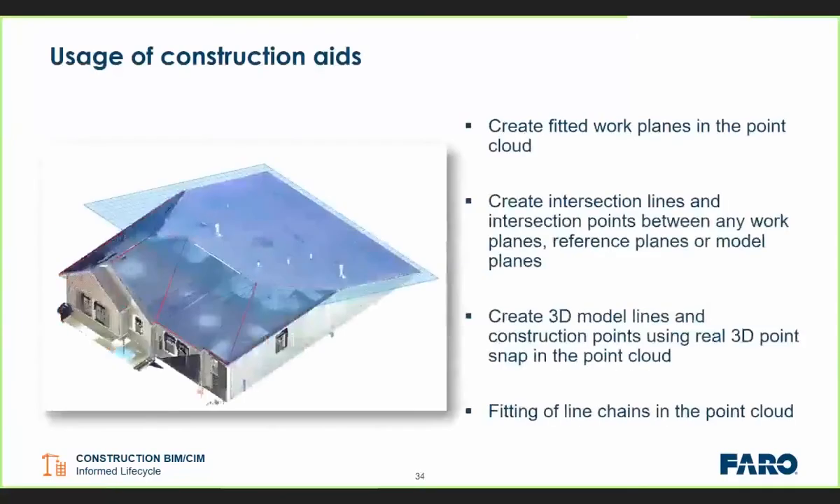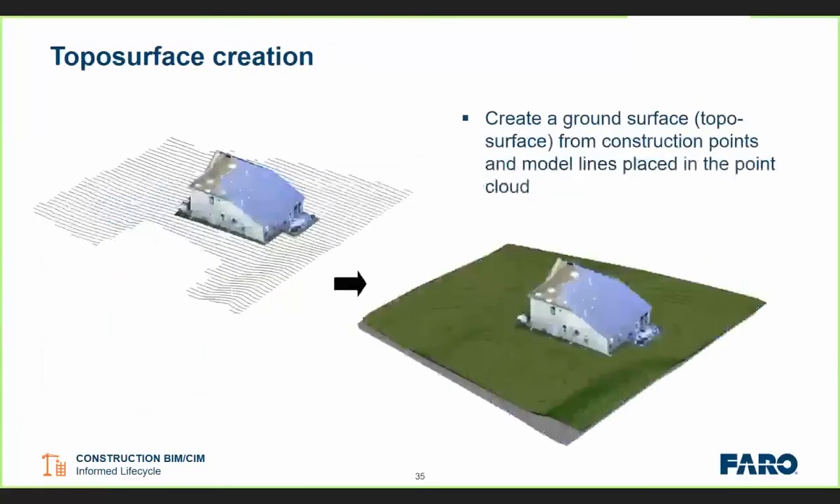But we have got some good tools for creating construction aids, so planes. If anybody wants to do mass modeling of a roof structure, we've got some really good tools for creating planes and intersection lines. Similarly, we can use the point cloud for topo surfaces really well by using some of those heat mapping tools and exporting the results as polylines, creating a topo surface, so we can create topo surfaces from those point clouds themselves.